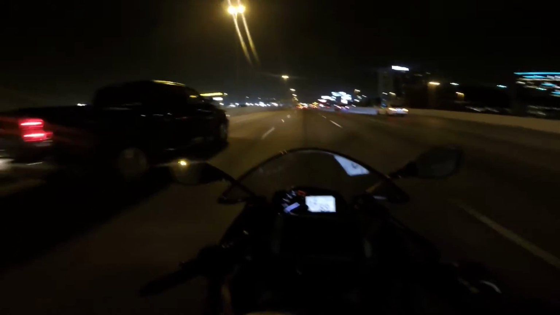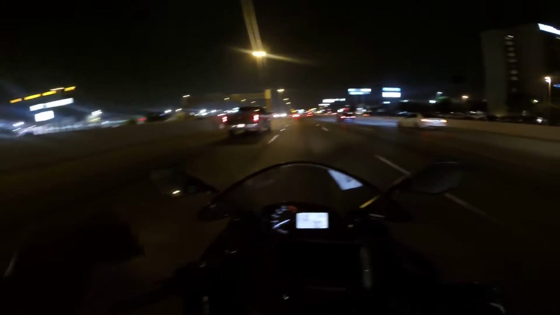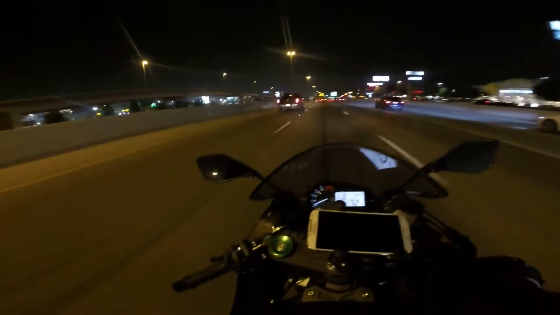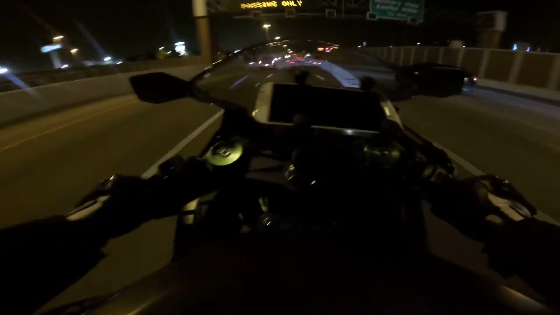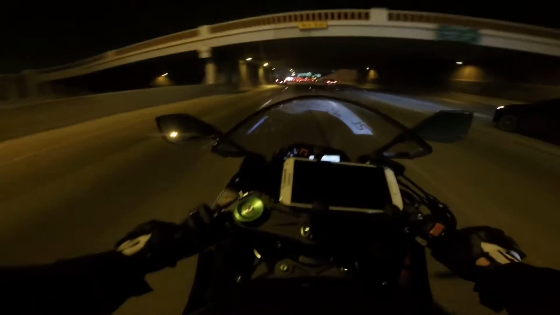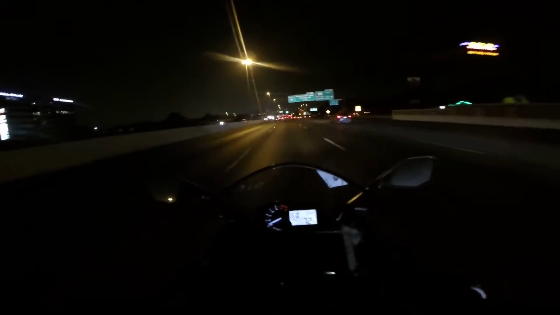What else? I got some other mods that I'm thinking about doing. I'm thinking about getting rid of these right here. I'd really like to get rid of them and maybe get the ones that go right here. The only thing about that is that I kind of like being down here and looking at the road, and then just a quick glance over to the left or to the right to look at my mirror.